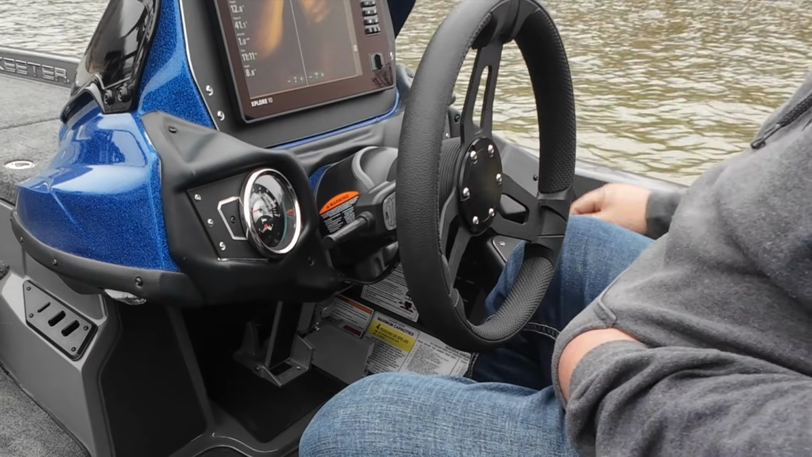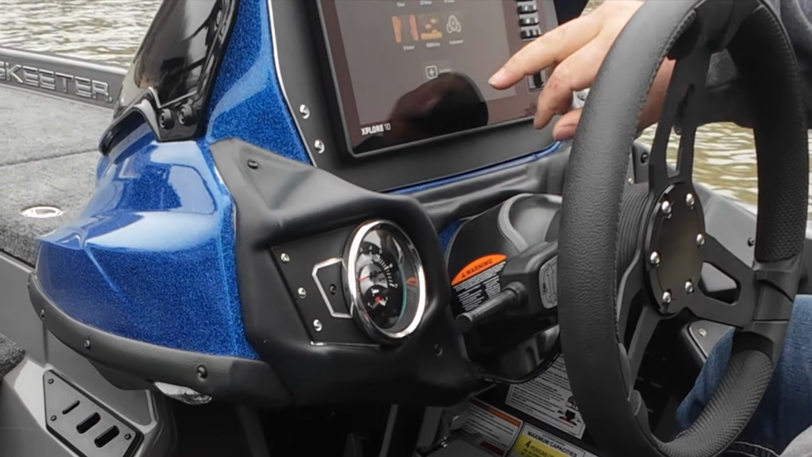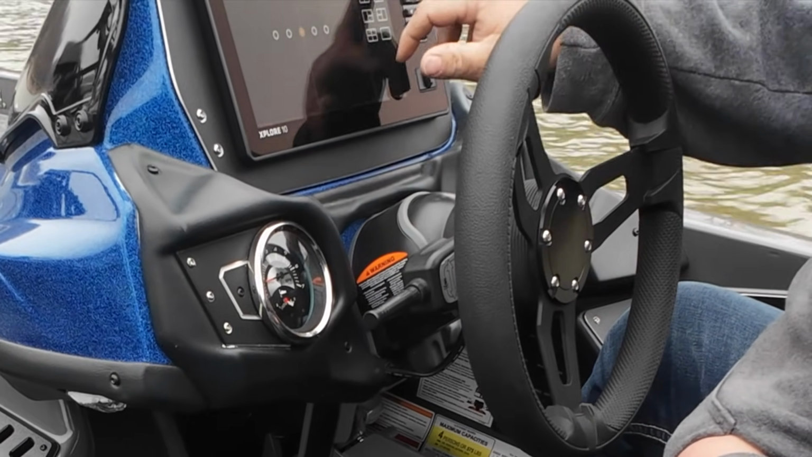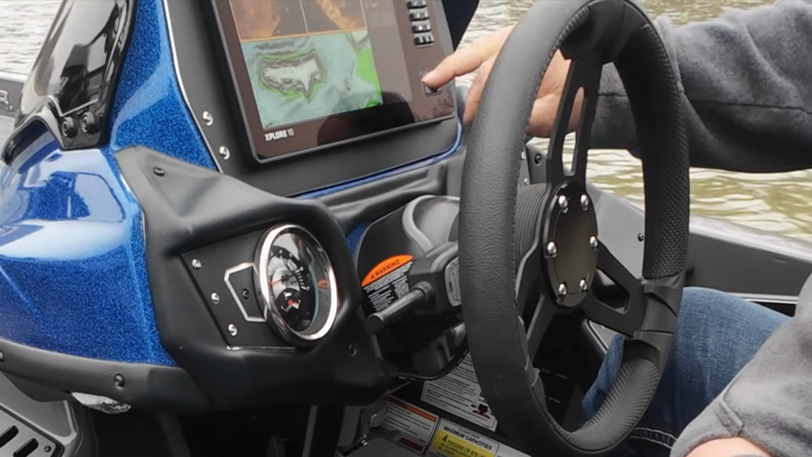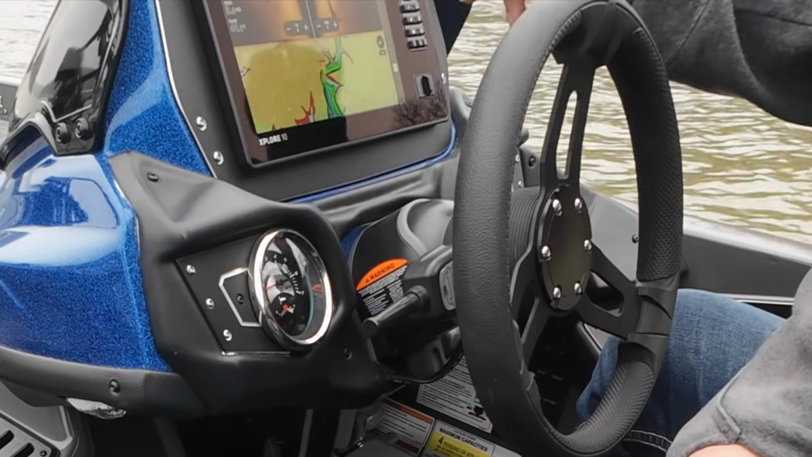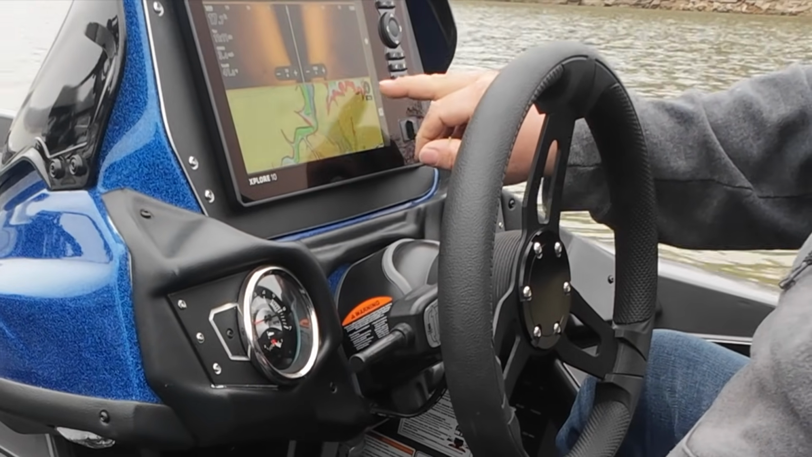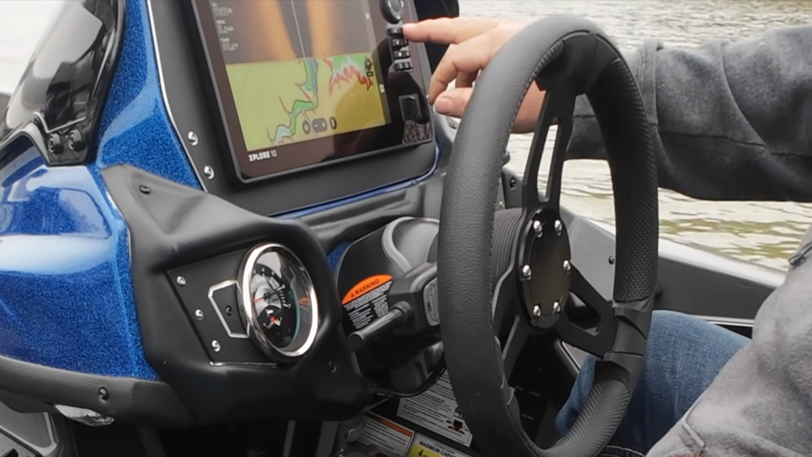And then if you want, you can hit the home button, and then let's make a page here. Let's do this, and we'll make the top side imaging, and we'll make the bottom chart. Save that. So now that's numbered, that's on there. And that's probably what I'm going to use pretty often. Yeah, that's probably the best one. Now zoom on that.